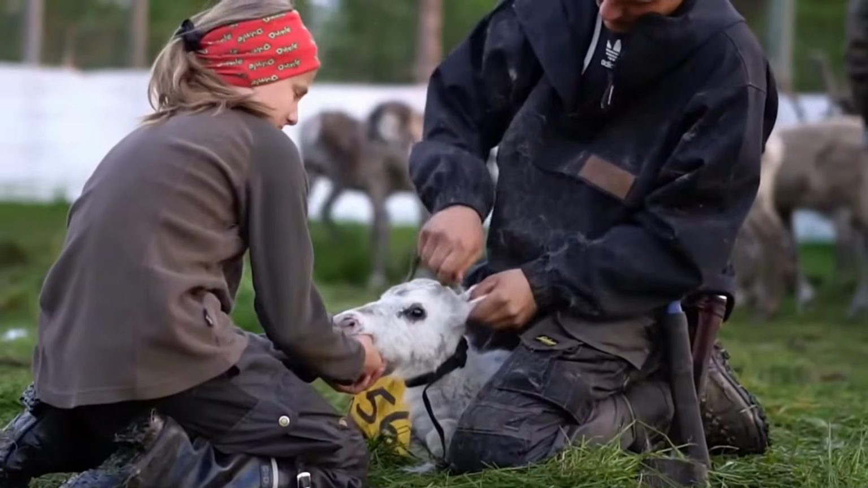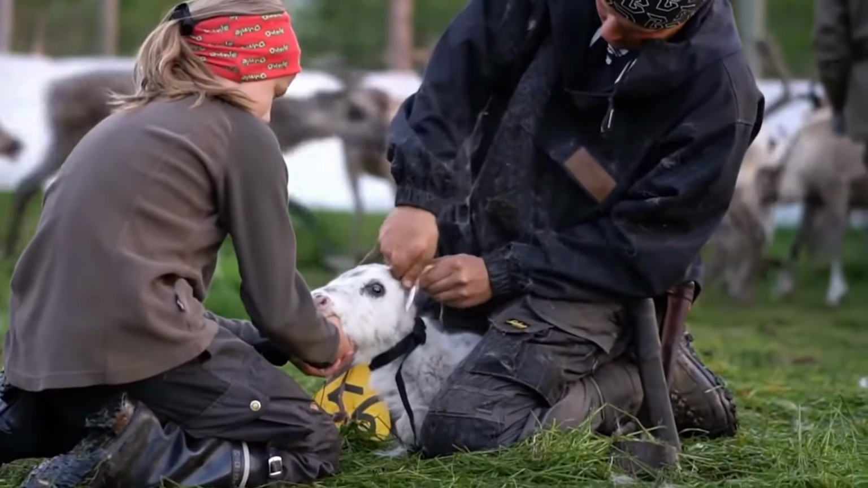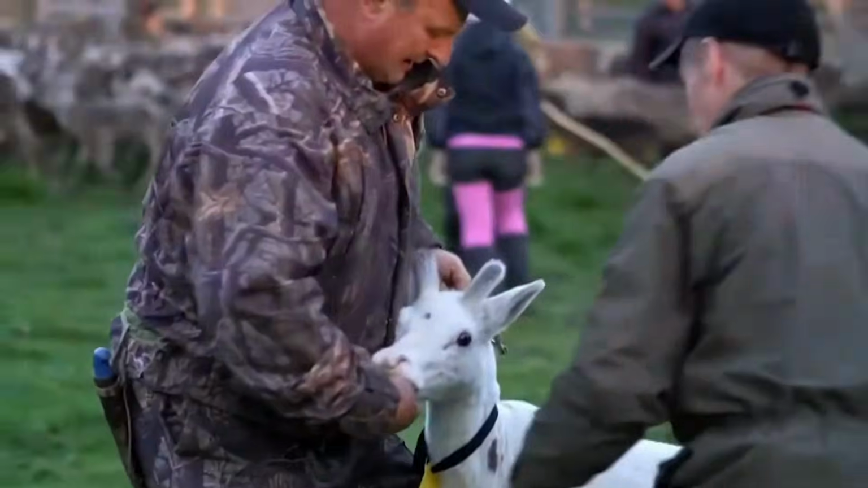Reindeer, Santa's iconic companions, are a cornerstone of a multi-billion-dollar meat and fur industry.